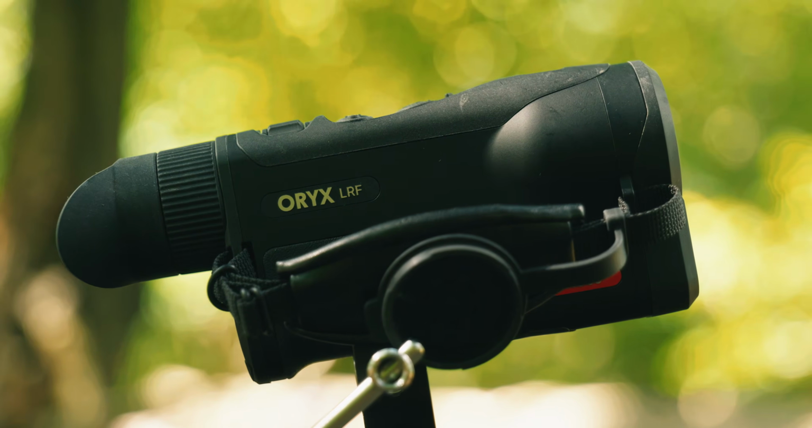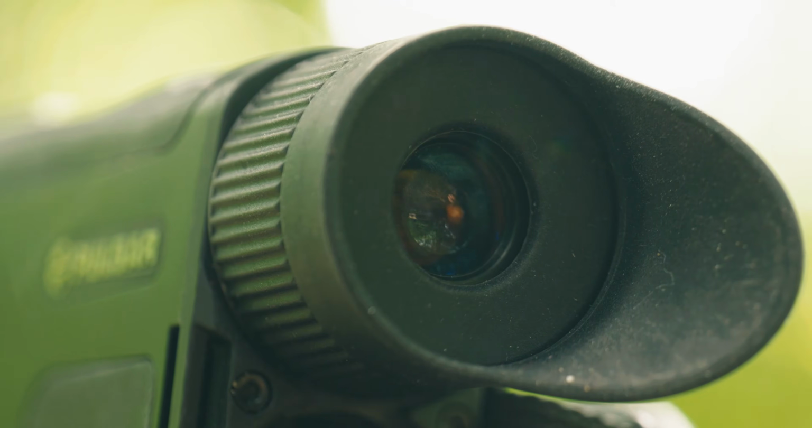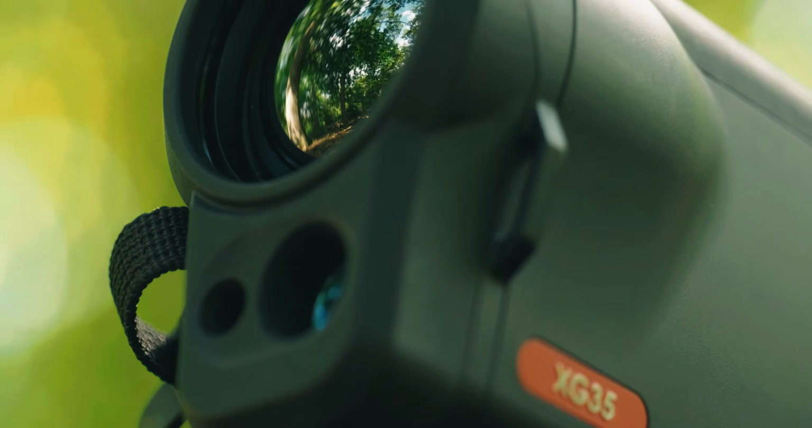It is so well and solidly built. On the back of the camera you've got your eyepiece, on the front you've got a little lens cap that can flip off and you can see your lens behind it. Now I presume these two devices here are what do all the magic in terms of thermal imaging, and one is probably a laser as well. If I'm wrong, correct me in the comments.